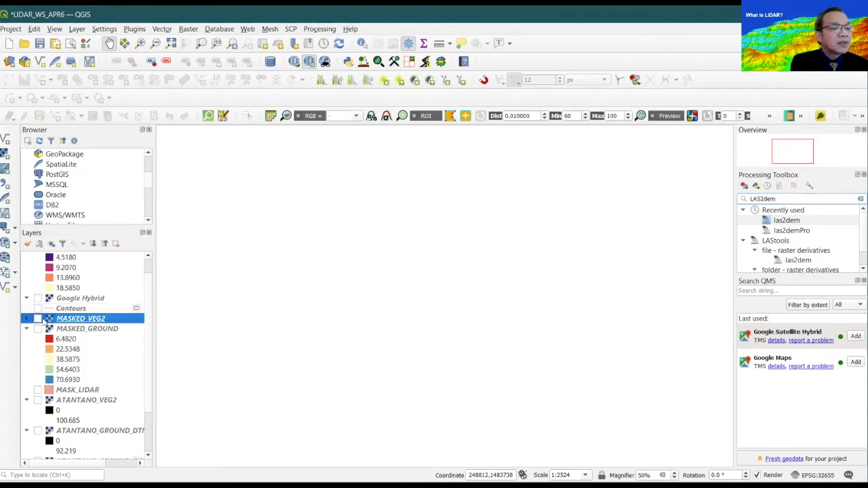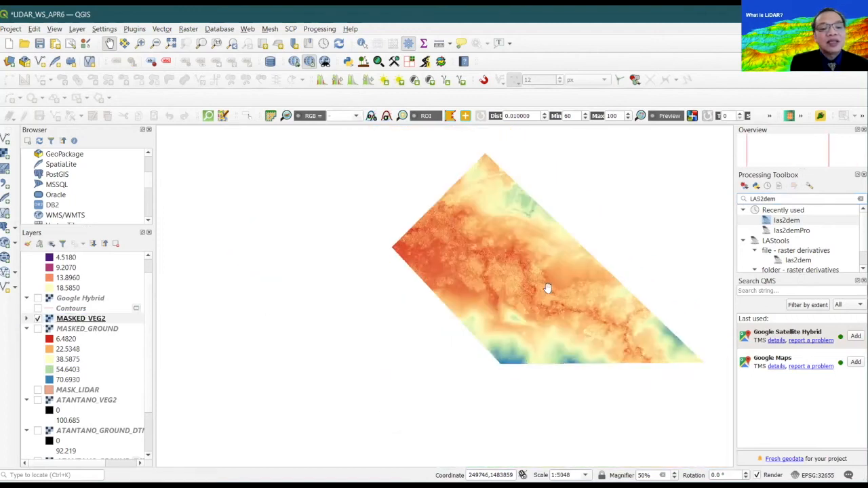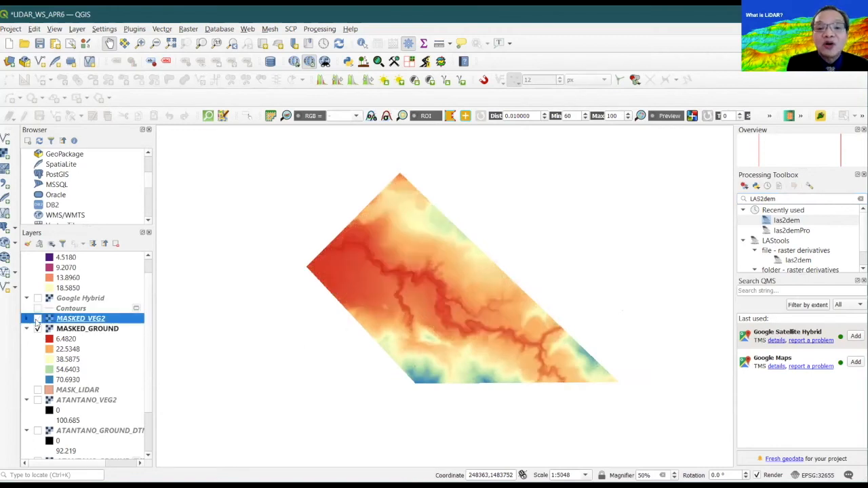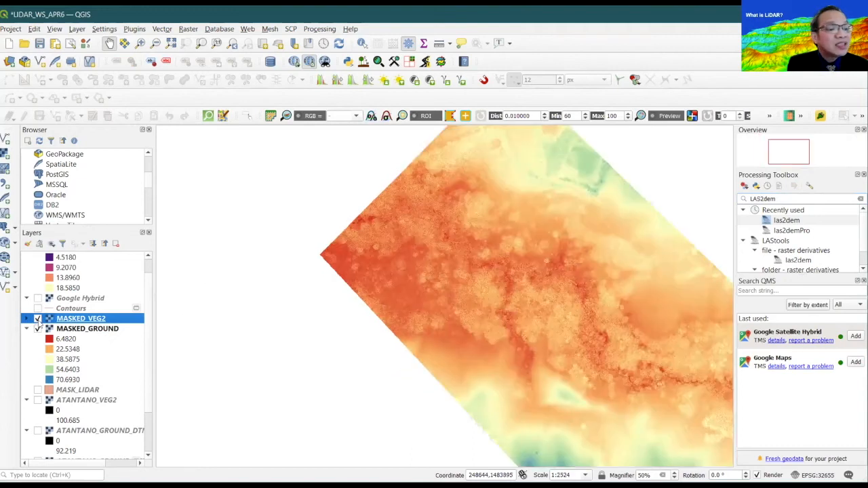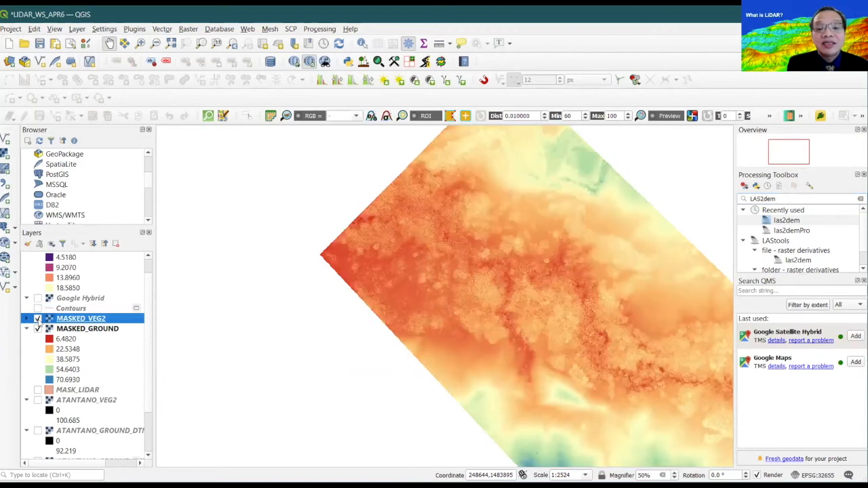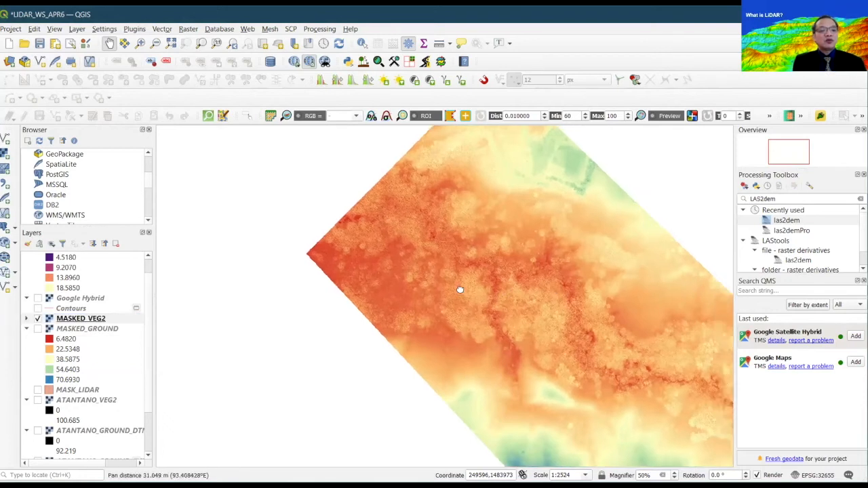So if I click that one, activate it, this is now the layer or the classification that represents vegetation only. This one is ground only, topography only, and this is vegetation only. Do you see the difference? It's vegetation. This is ground only, topography, and this is vegetation. There's a stark difference. See? Stark difference.